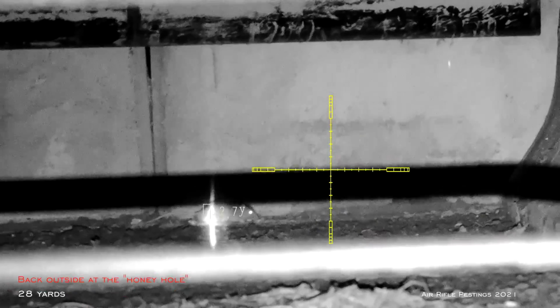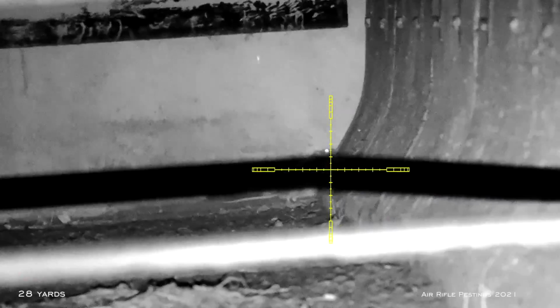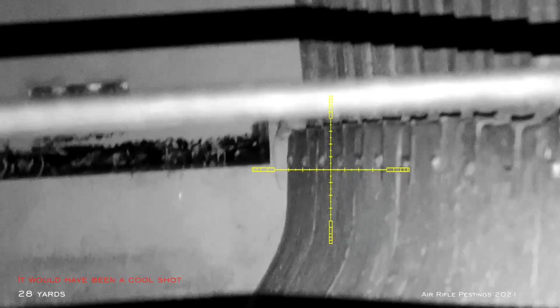Anyway, this is back on the honey hole. I spotted this guy at about 28 yards. Unfortunately, I wasn't quite ready, so it would have been awesome if I could have taken the shot as he was climbing up the concrete. But anyway, as you can see, the bar is in my way, so I had to elevate myself to get a shot opportunity.